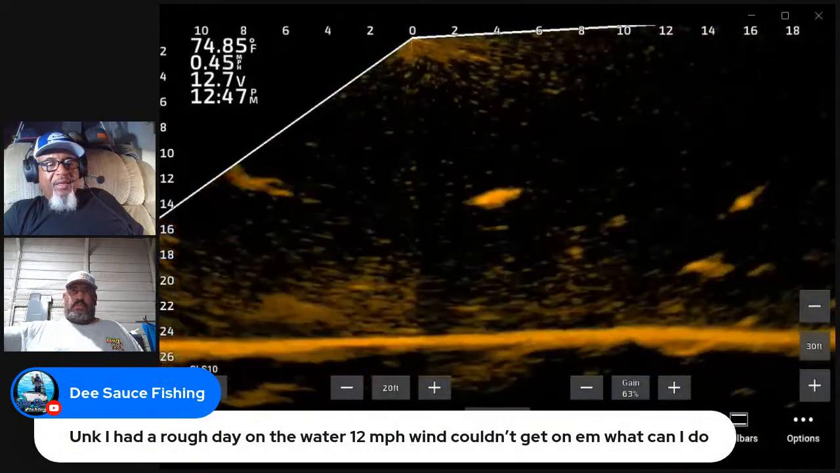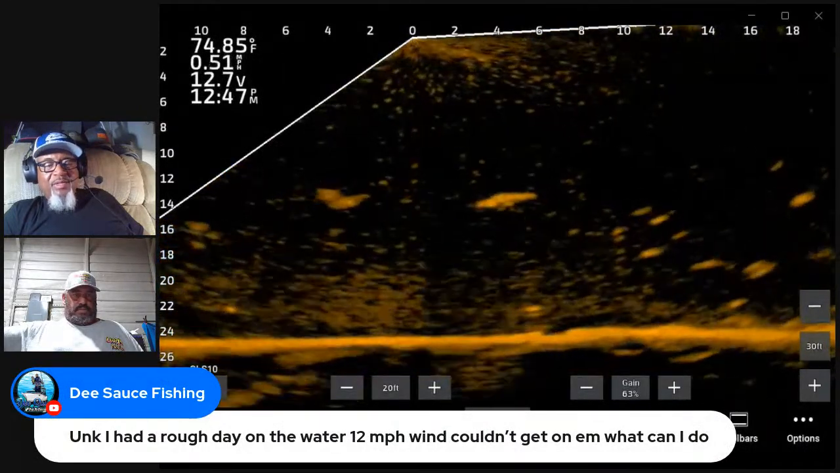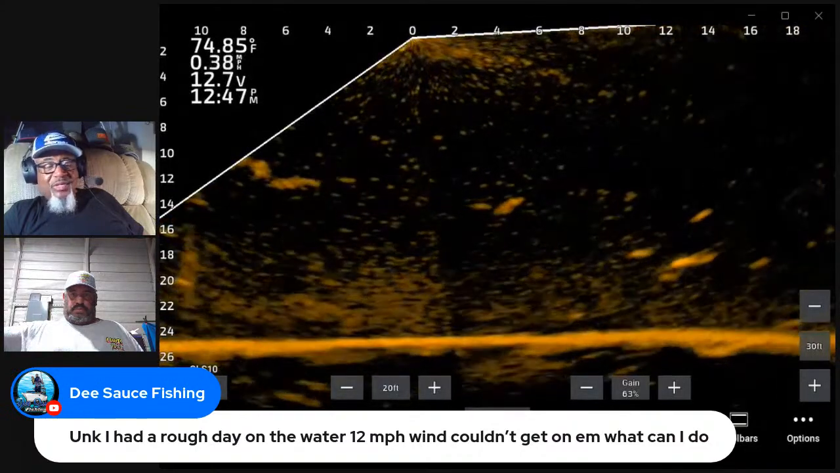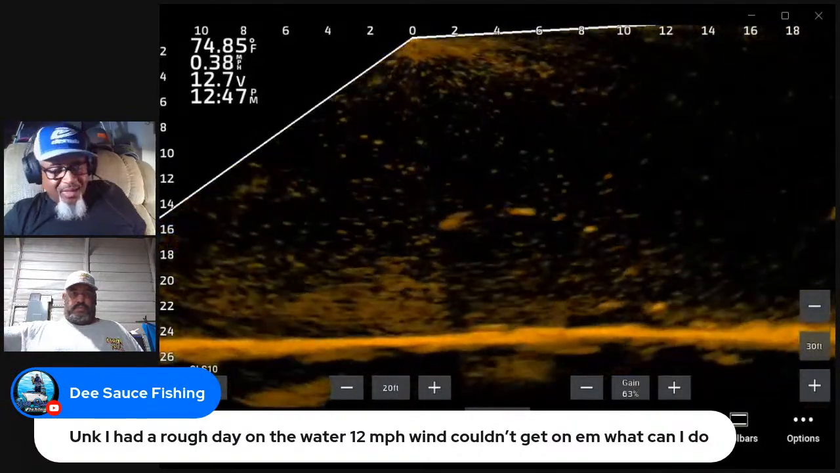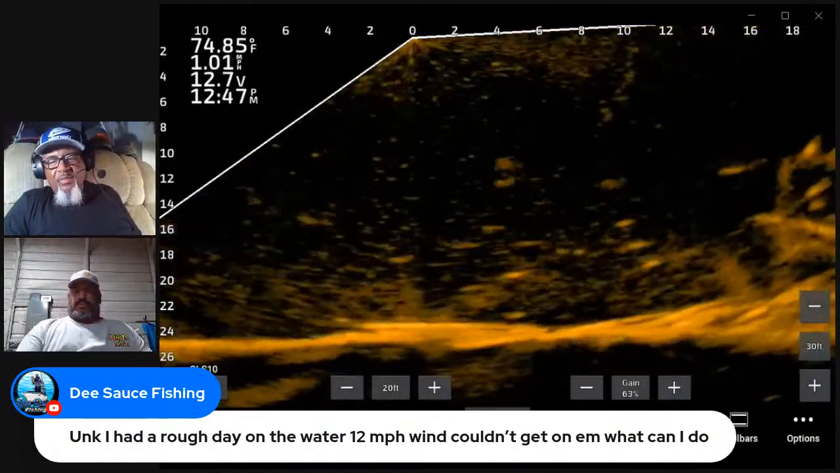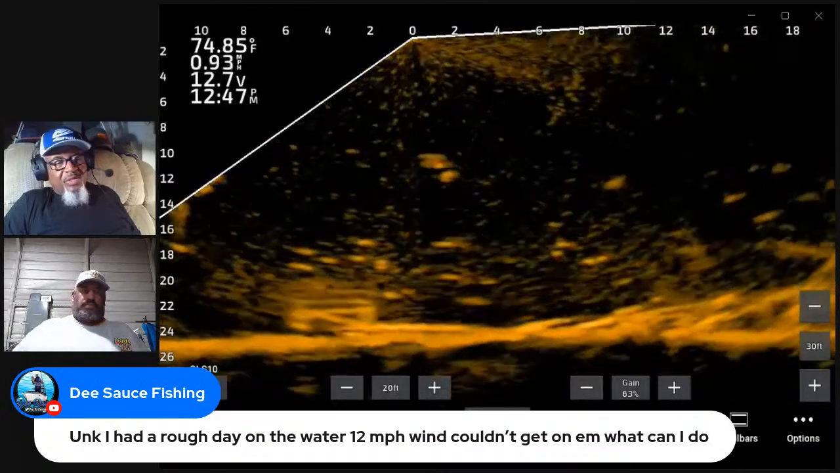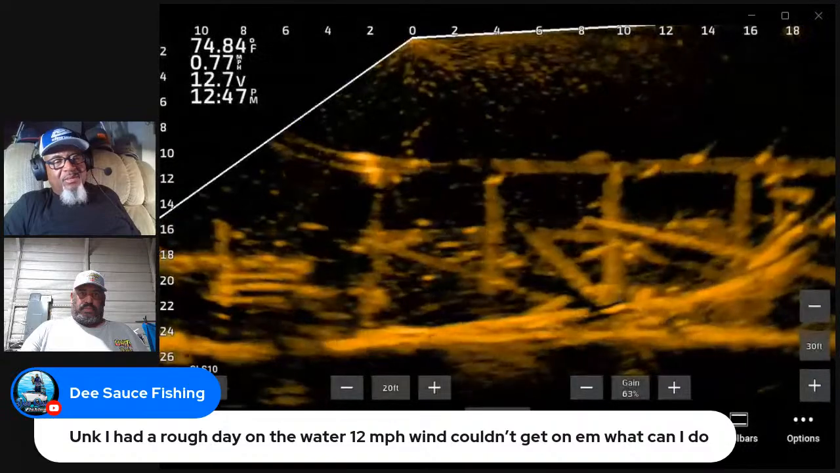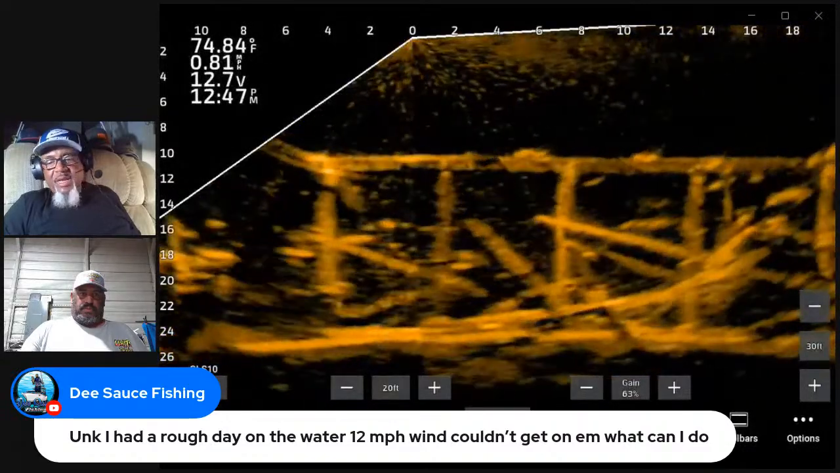Uncle had a rough day on the water, 12-mile-per-hour winds. Hey, tell me about it. Couldn't get on them. What can I do? Find some protected areas. Yeah, I did that today, and still didn't work out. Man, some days it just does not come together. I don't accept skunks very well, but I was pretty close to one today myself.